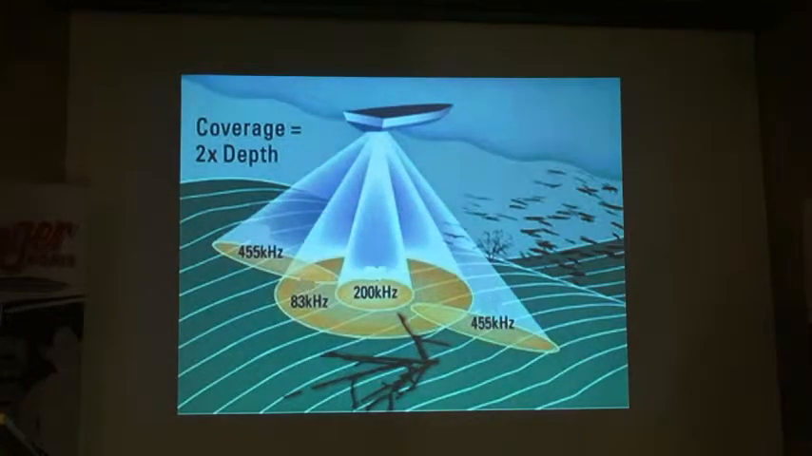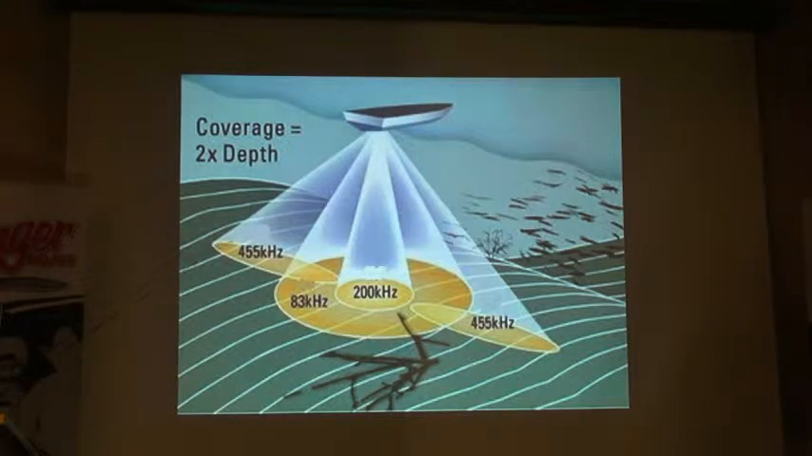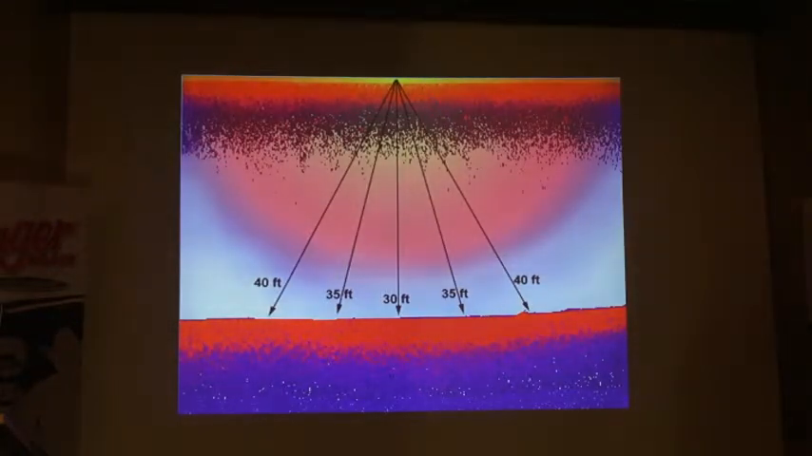Here's a little bit different slide of kind of the same thing. Like I was talking about, your 200 kilohertz is a smaller band, straight below the boat. 83 is a lot bigger. And when you start talking about side scan, I'll show you the same one as well, but this is the 455, and off both sides, it shows it a little bit different than what it is. I think it's a little bit closer to the middle than what they show here, but we'll talk about that a little bit later.